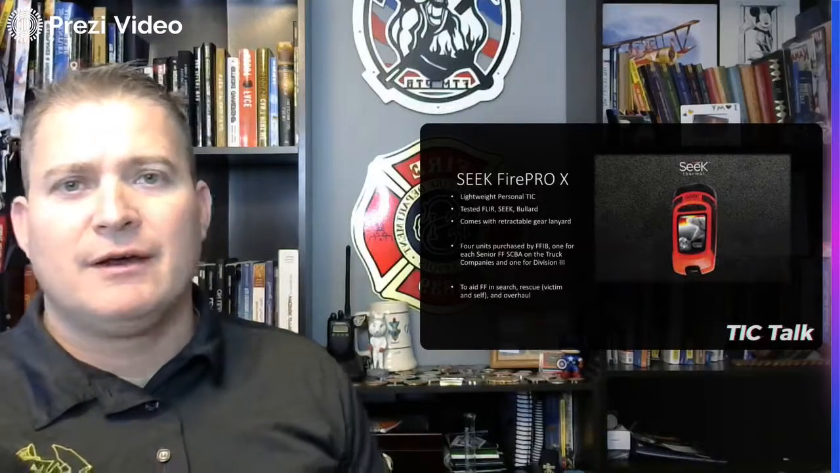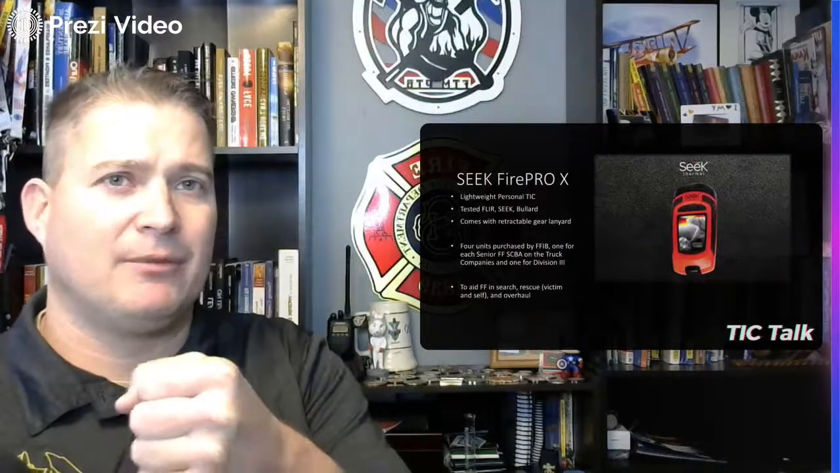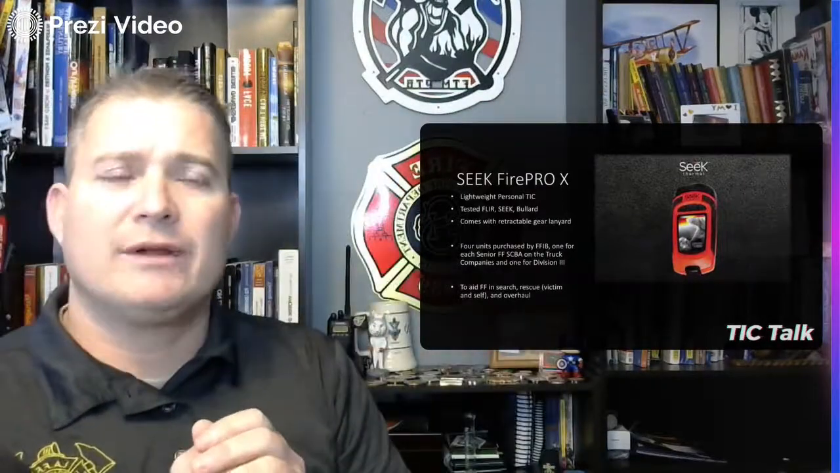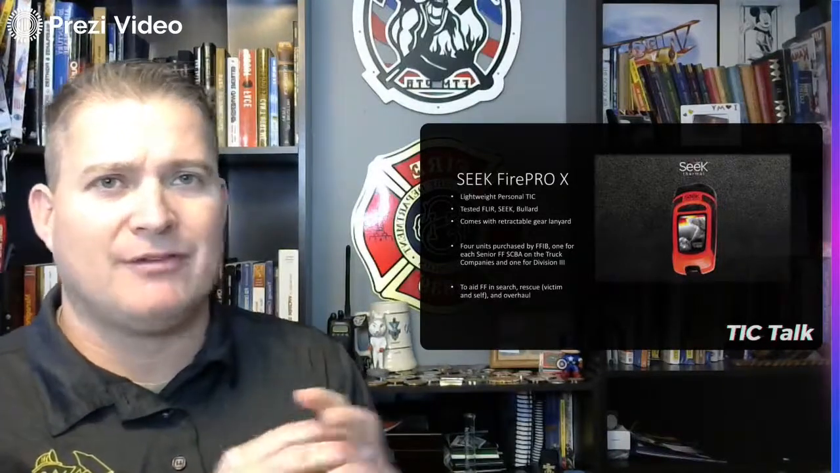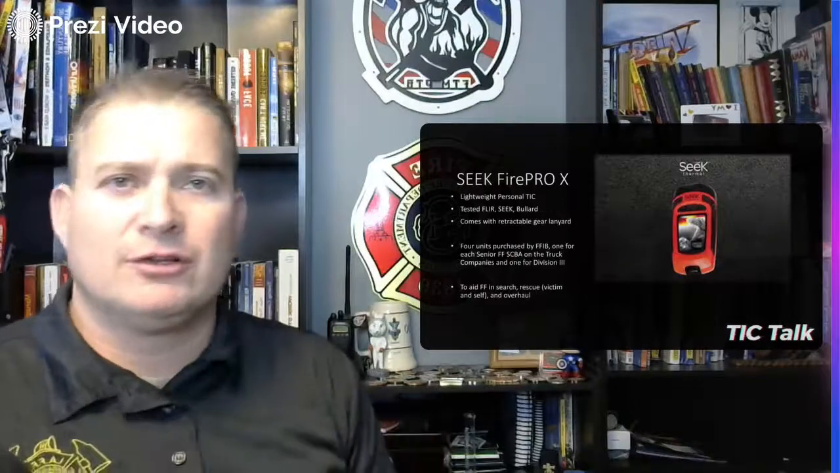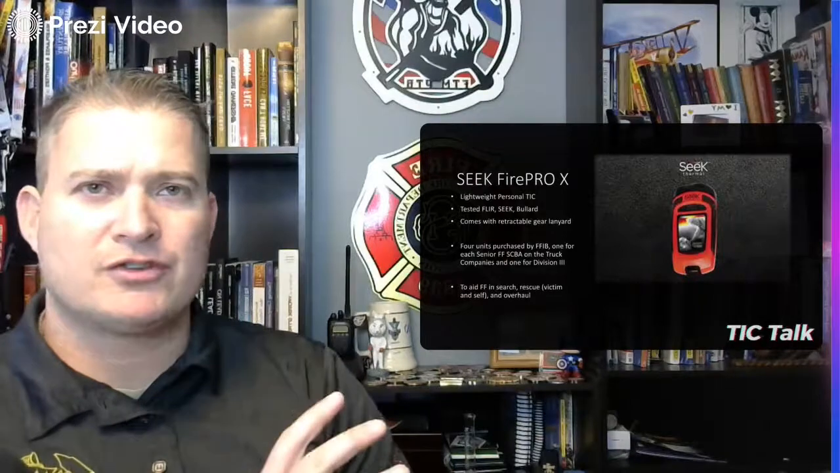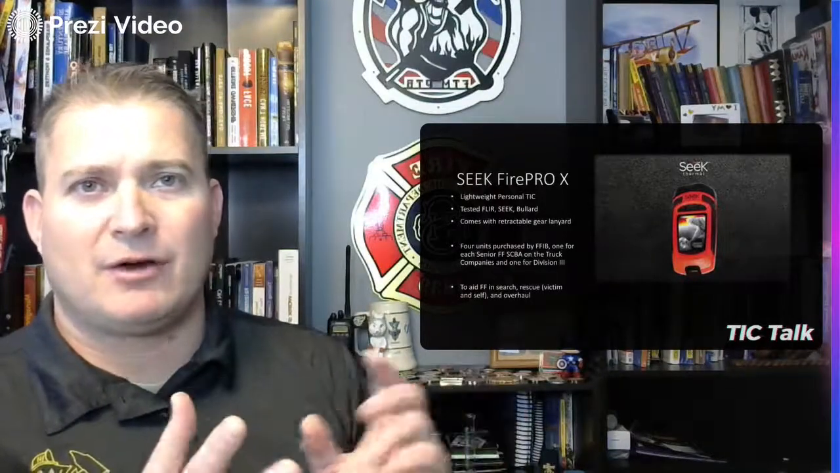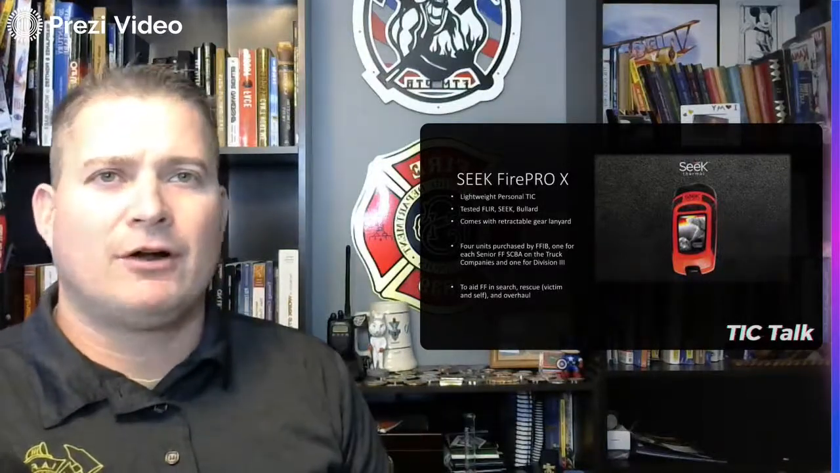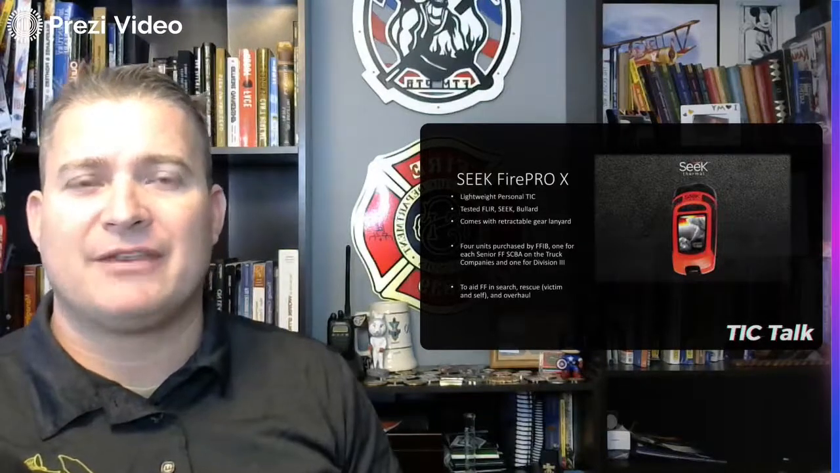I also tried personally a FLIR brand that had a handle, which was nice, but it was still yay big, wouldn't necessarily fit into a pocket, and its screen resolution was pretty bad. Even though the screen was a little bit bigger, the resolution wasn't nearly as good as with the SEEK. And then a smaller version of our Bollard that I couldn't tell was any smaller. It required external batteries and a lot of other things that made it very similar to the current thermal imaging cameras that are on the engine and truck companies at this time.